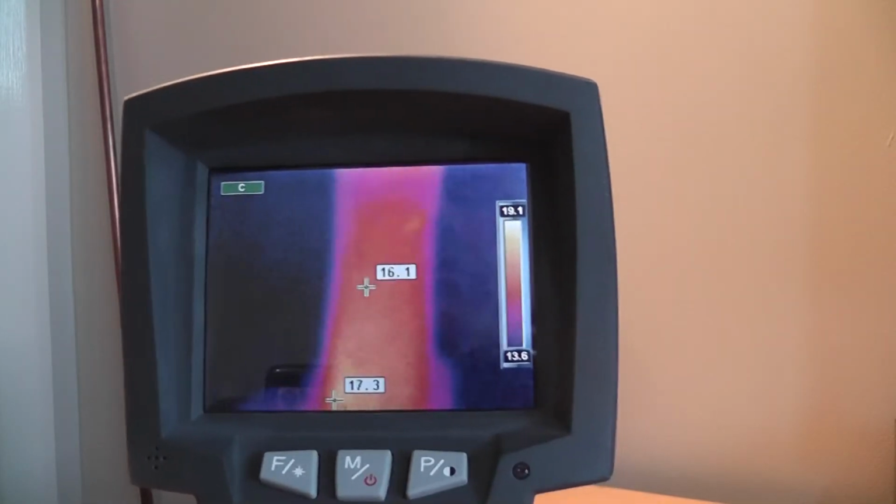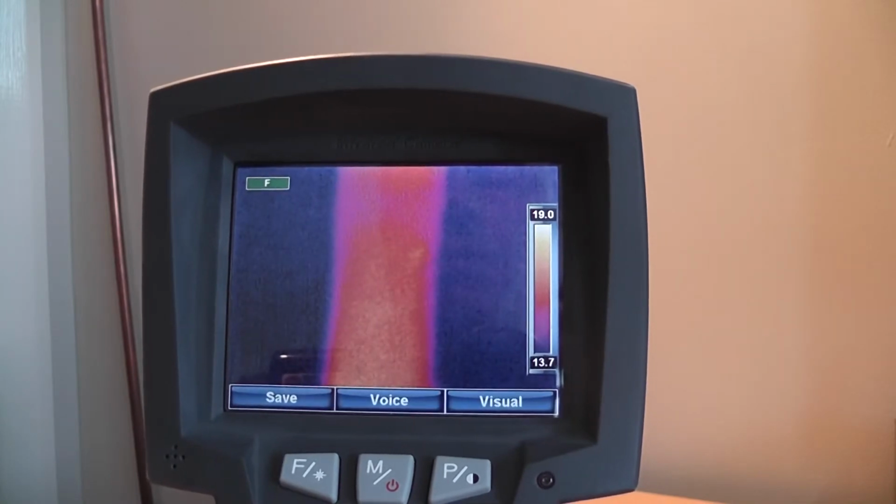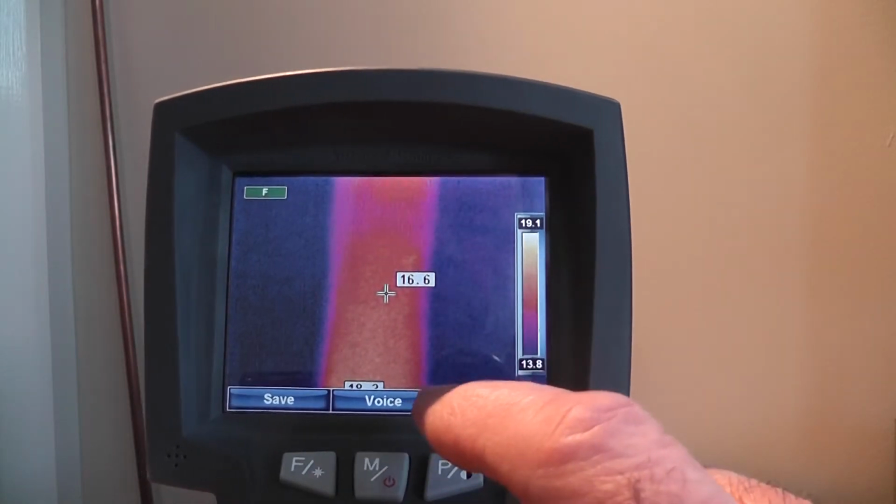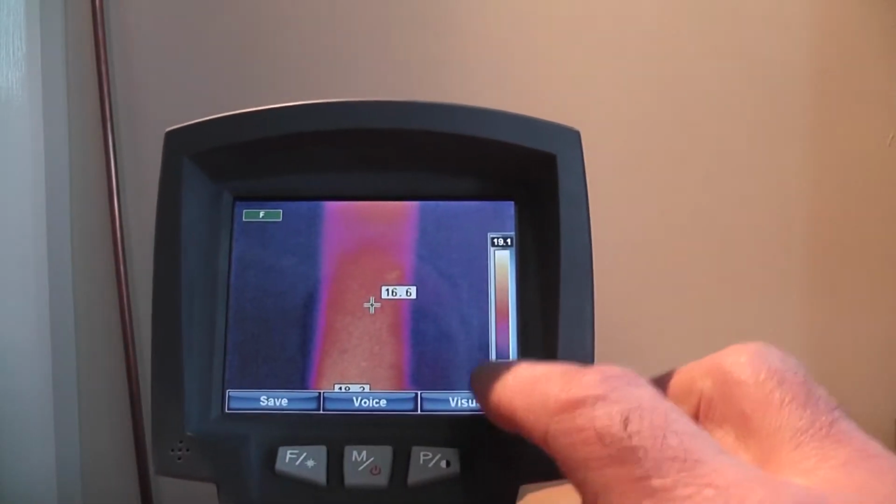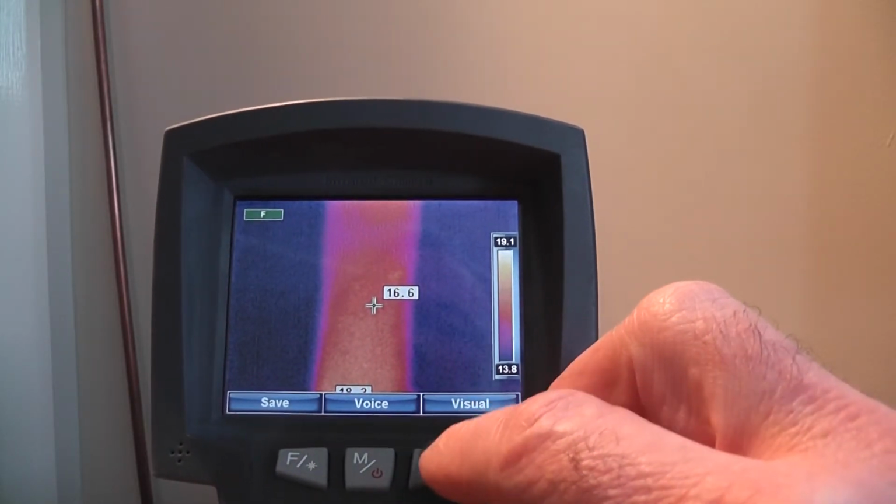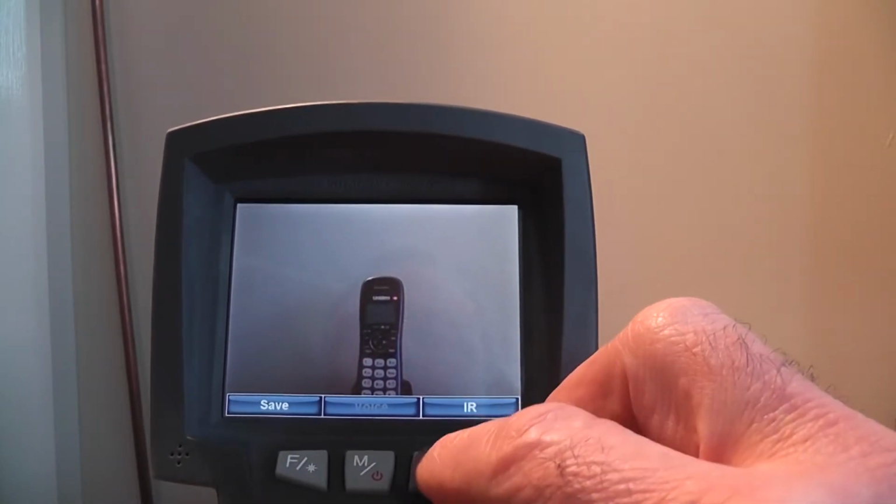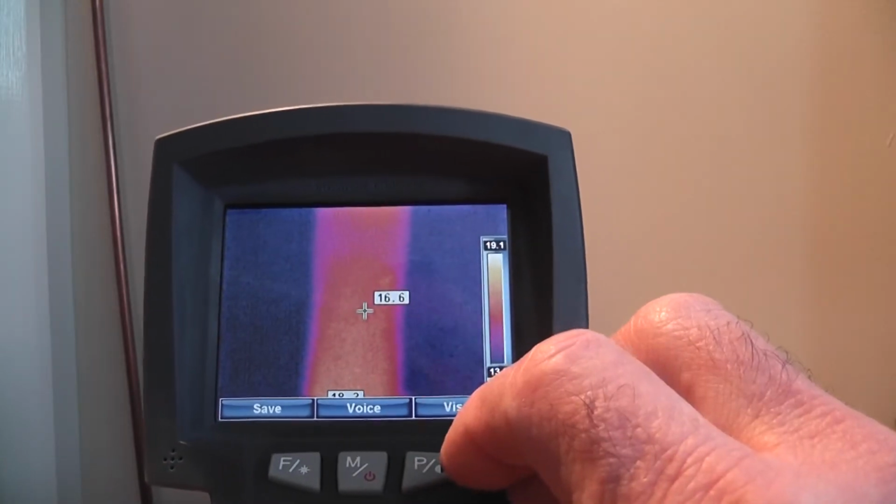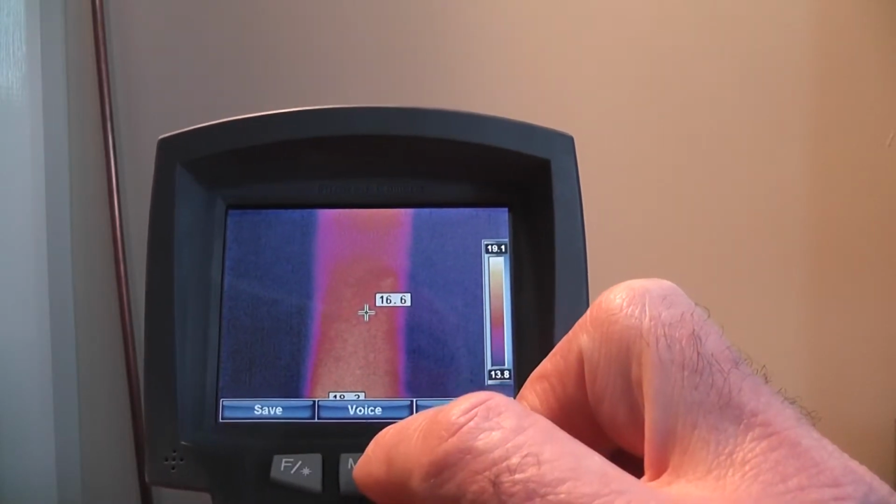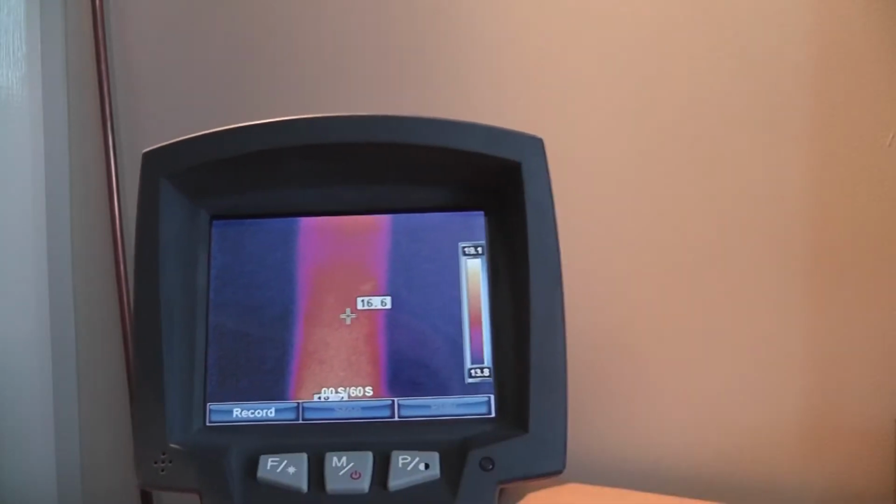To take a recording, it's a simple matter of pulling the trigger, and then we have the option of saving, or of making a voice description, or looking at the visual. So each of these buttons relate to those commands there. I will push the visual button and it shows the picture of the phone, and then I go back to IR. I can save this now and it will record both images, or I can first provide a voice annotation. I shall do this.